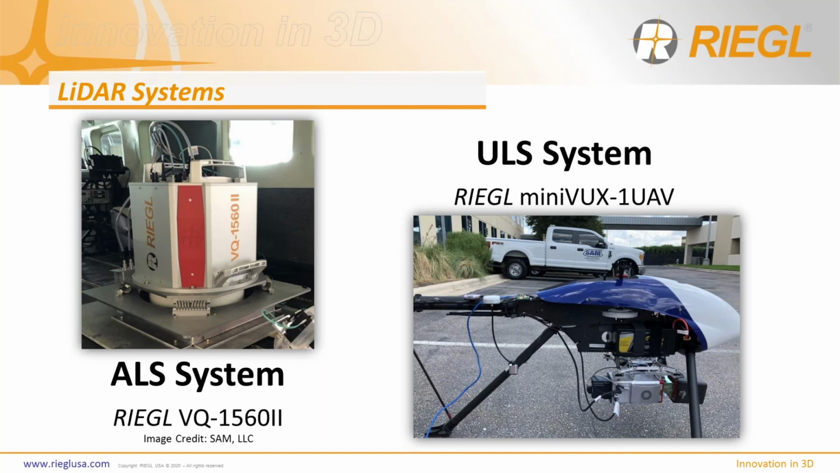And then, of course, a camera. All of our systems at SAM have dual sensors on them, always a camera, always a LIDAR sensor, so we have mirrored systems. In the case of the ULS system, 14 knots over the site and 260 feet AGL.